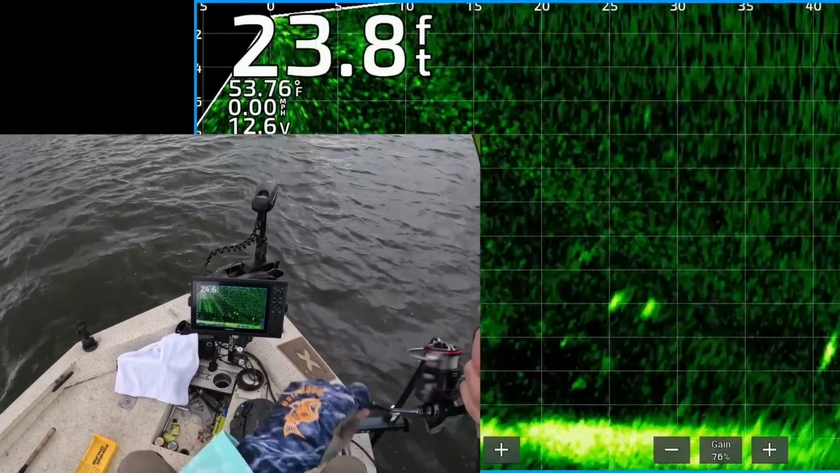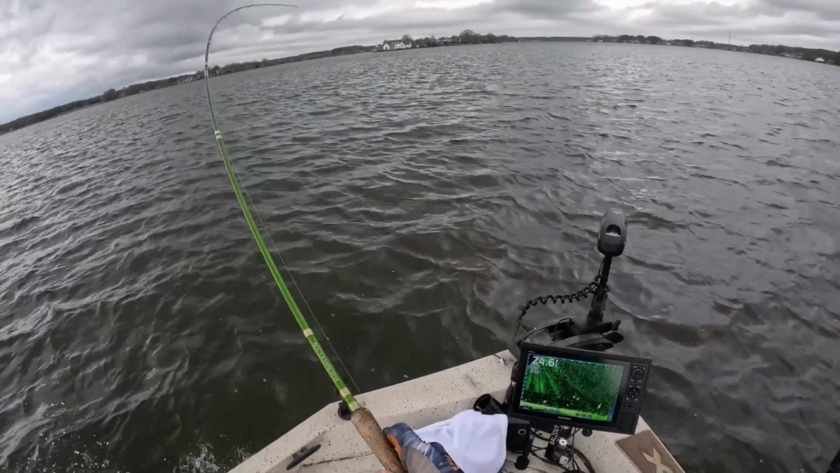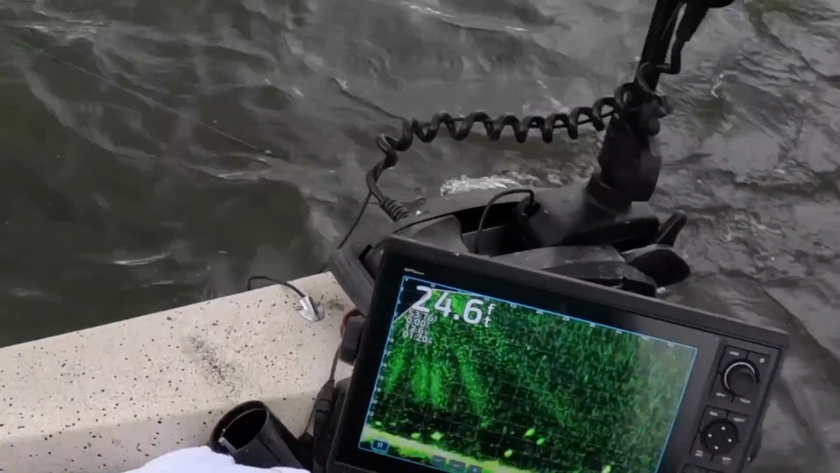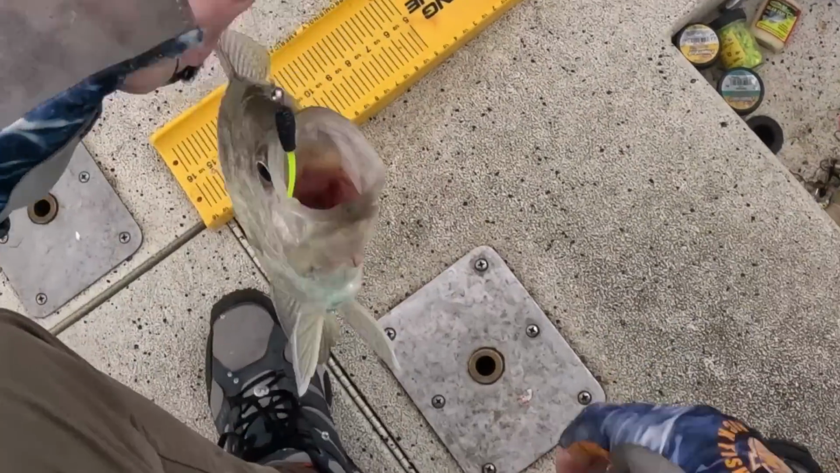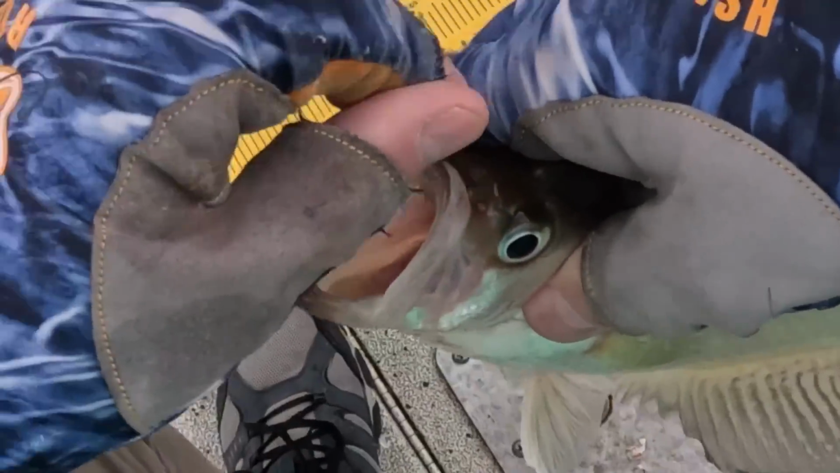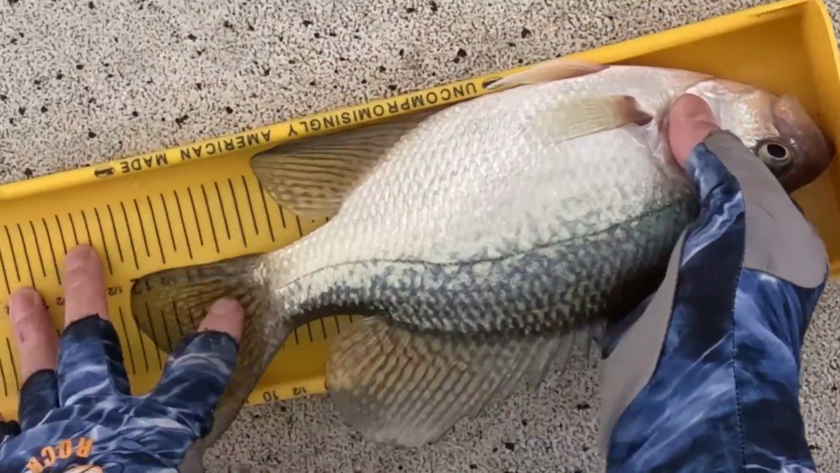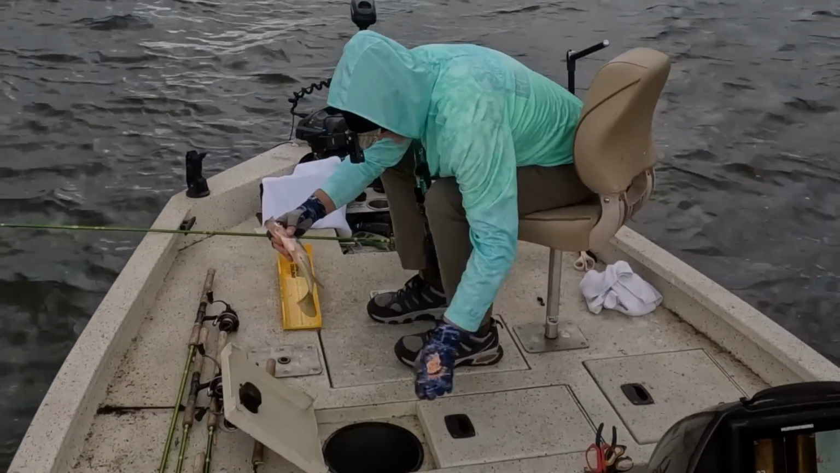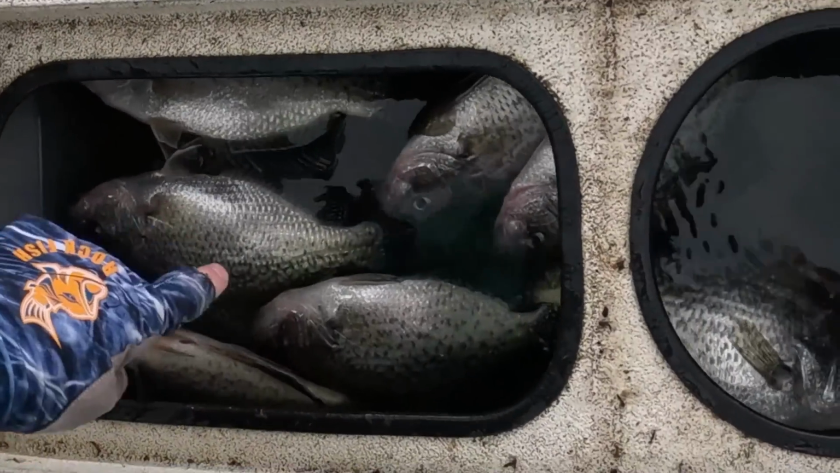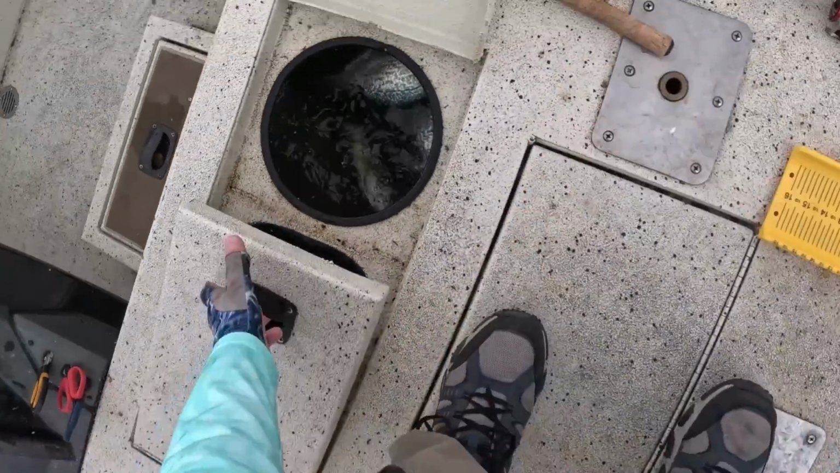there it is, 25 feet out. My goodness. Gosh. Get on our boat. Top lip. 12-inch black crappie. I think that's 1, 2, 3, 4, 5, 6, 7, 8. That's 9.